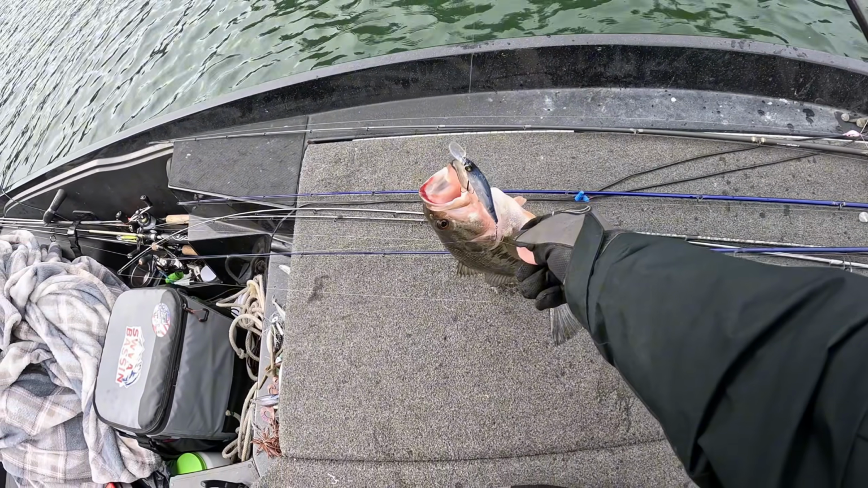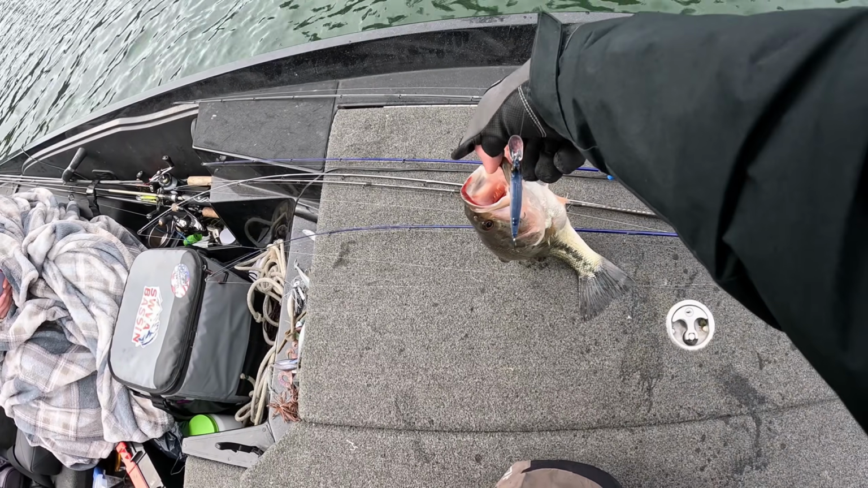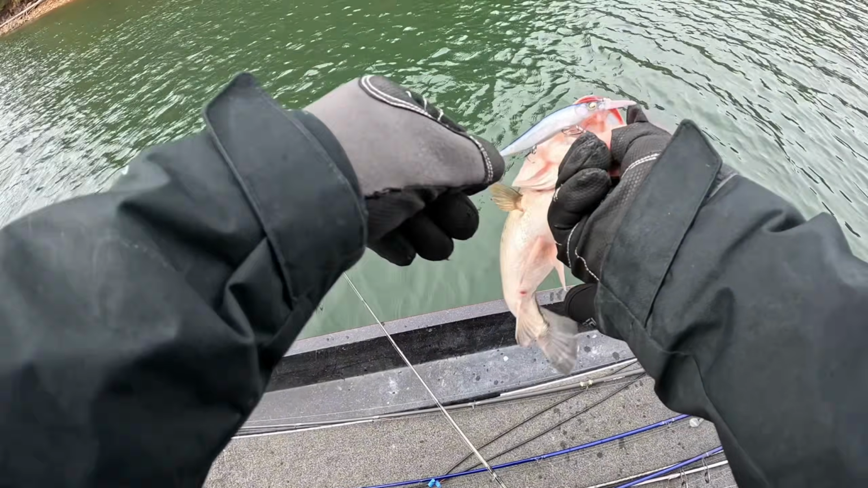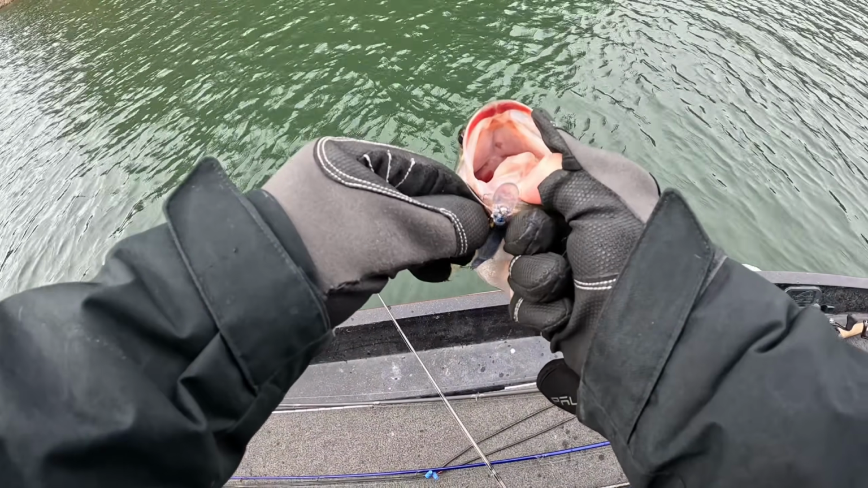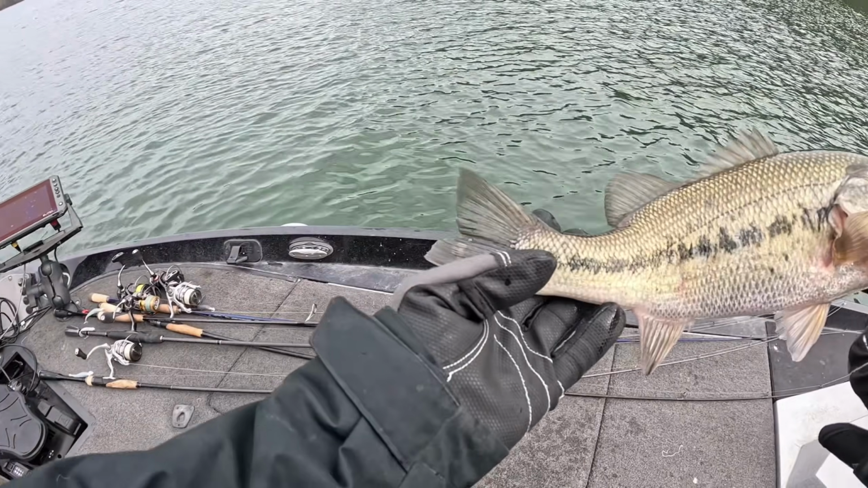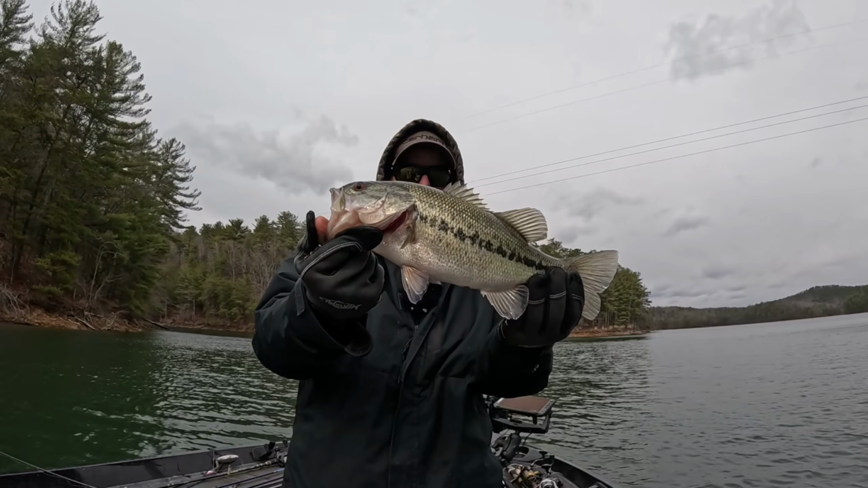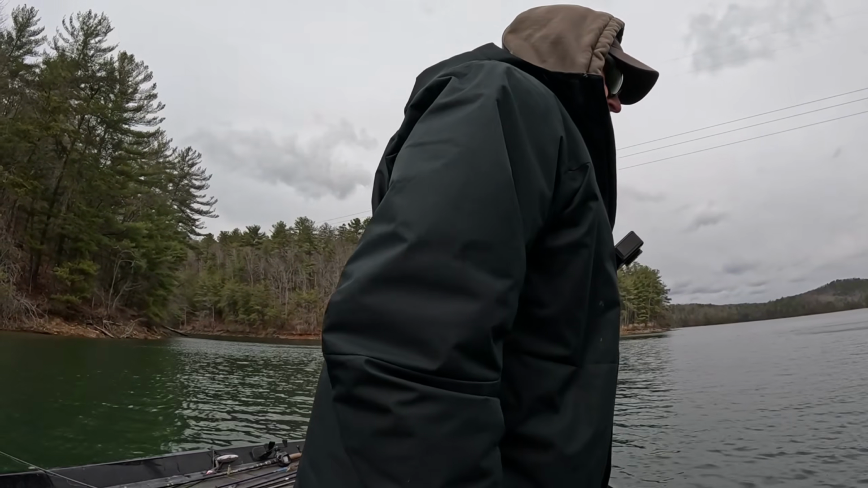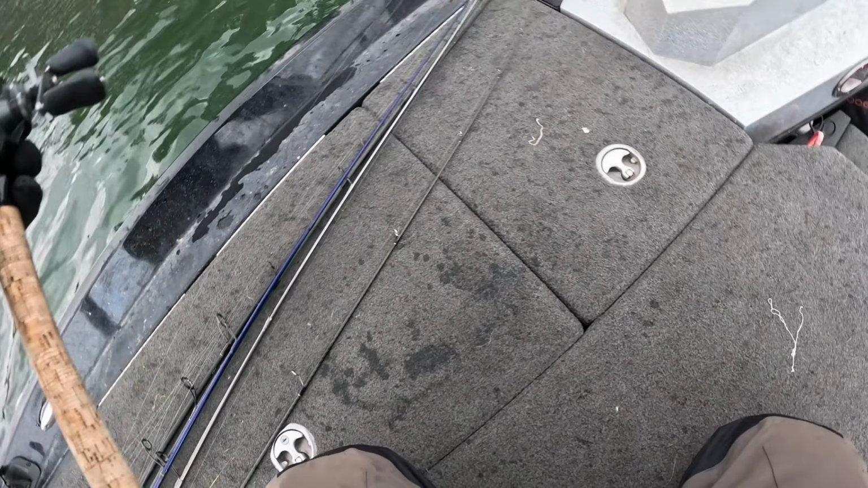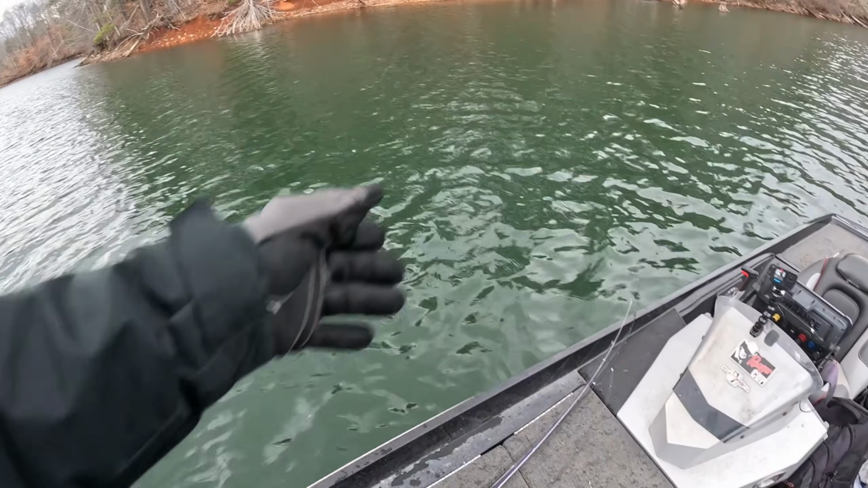I'm just saying I caught on jerkbait without scoping. That's right. I was thinking about trying to make a jerkbait video. I'm just gonna not fool with that hook right now. Know what I mean?